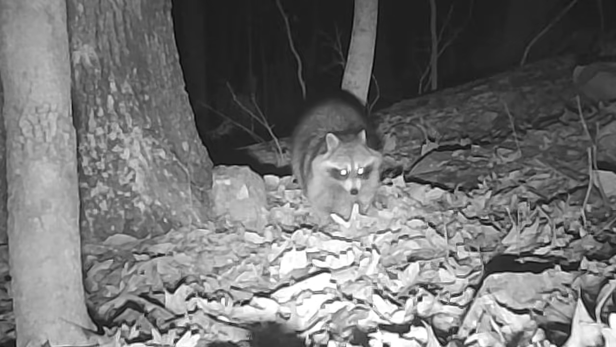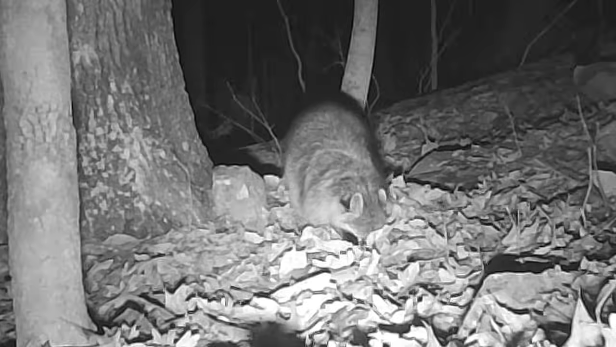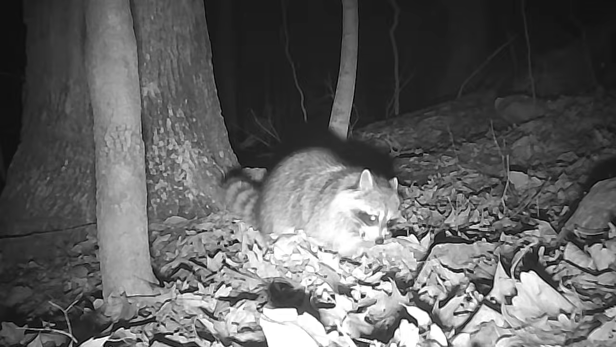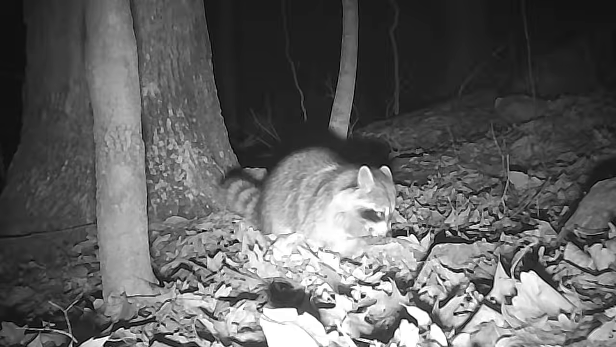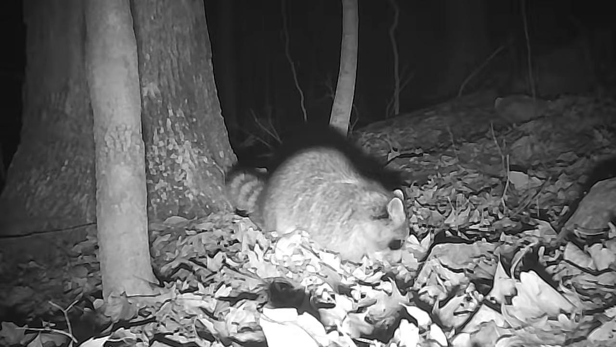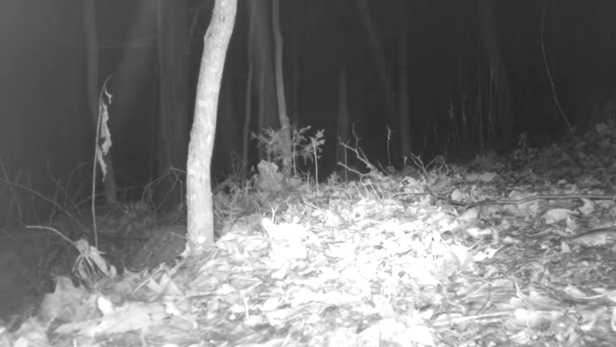And the coons, working their way off the ridge, they digging in these acorns. They like 'em too. But it ain't their number one choice, I can tell you that. But they're not picky. They'll eat whatever they got to when they're hungry. And they're looking out for something. They see the Christmas party going on. That's where they're headed.